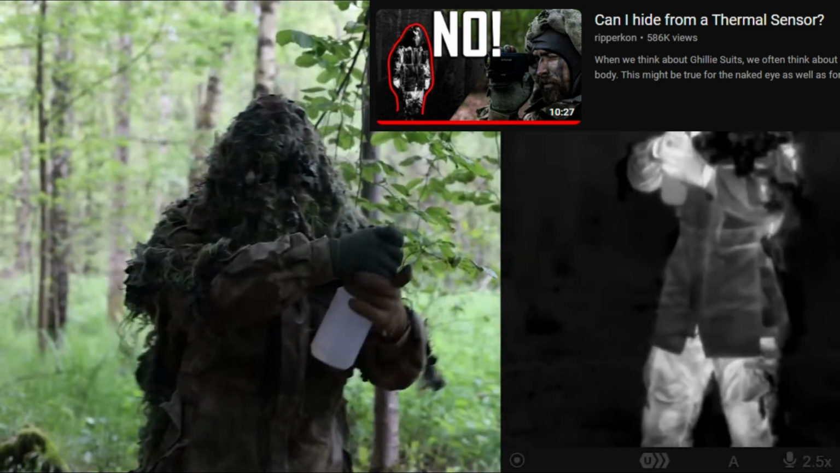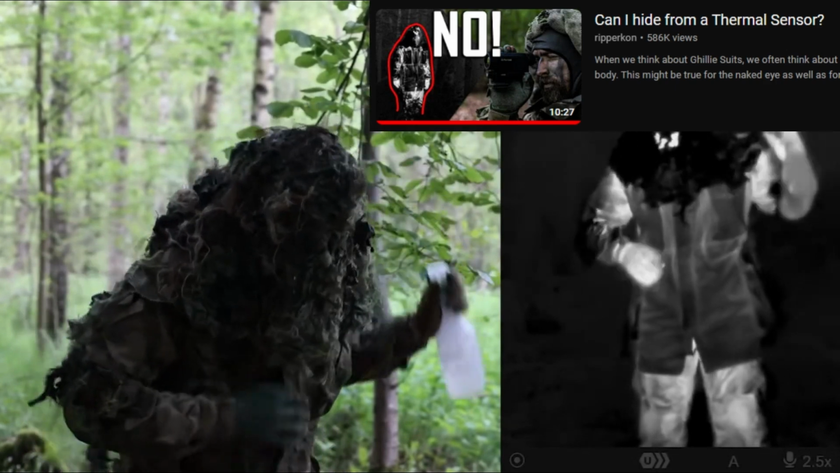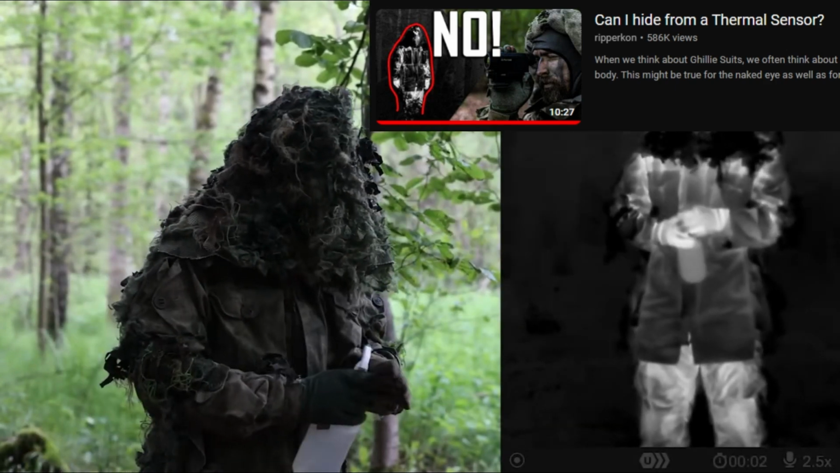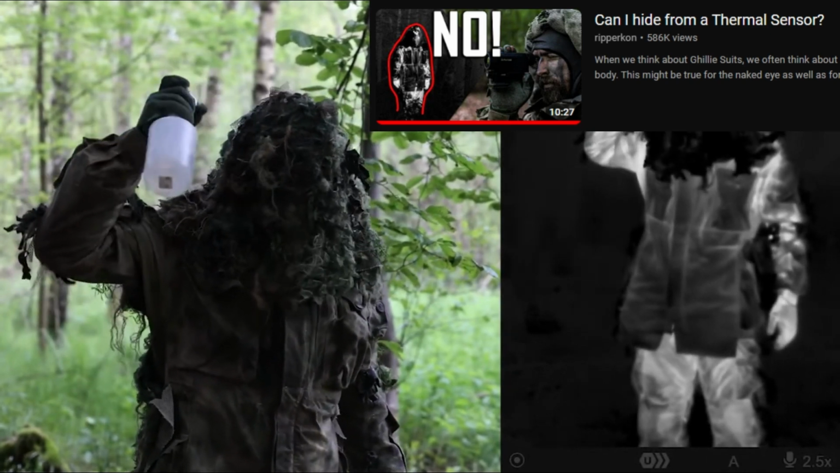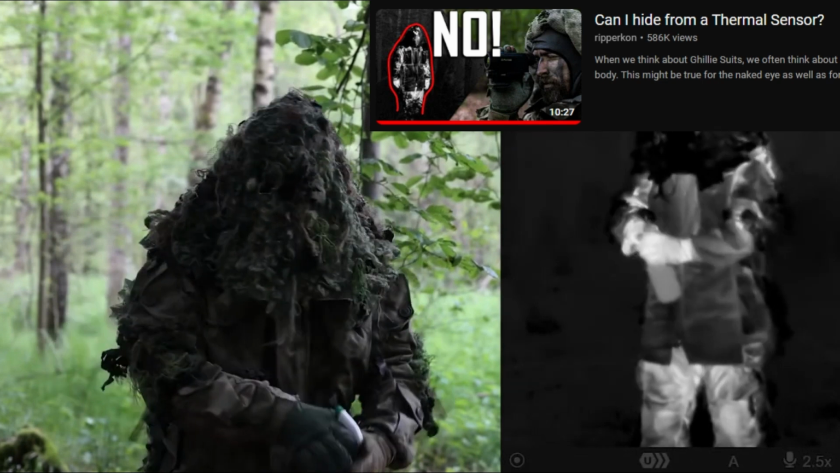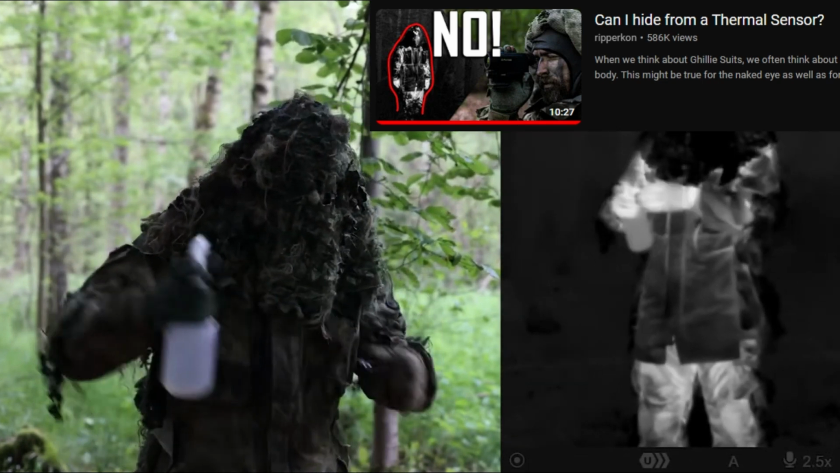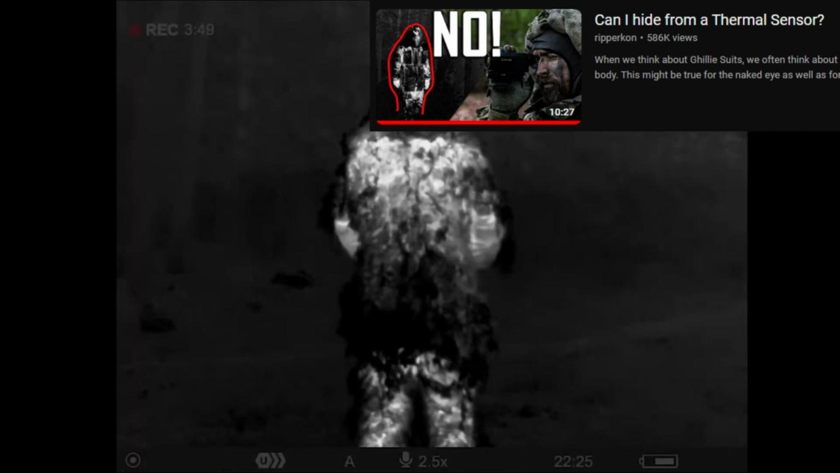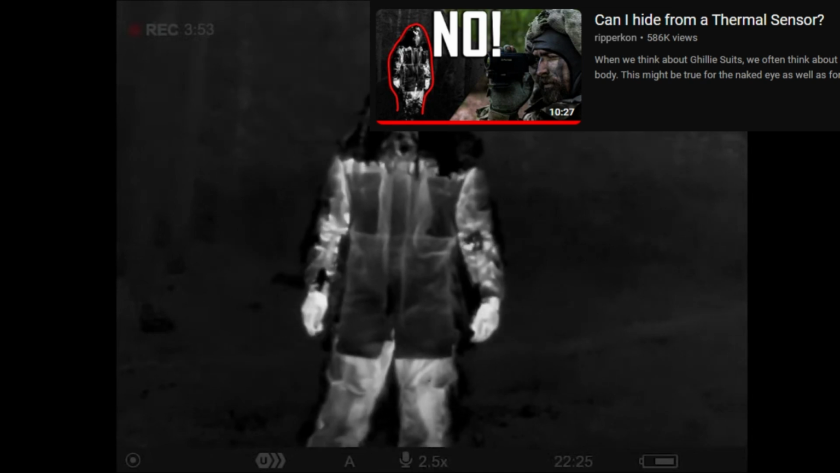But yeah, let's try out how it looks. On the top of my head I don't have that much loose hanging fabric, so my body heat heats up the water and the wet camouflage net on my head. But you can clearly see the wet material makes a pattern. So let's see how I can hide after just one spot.